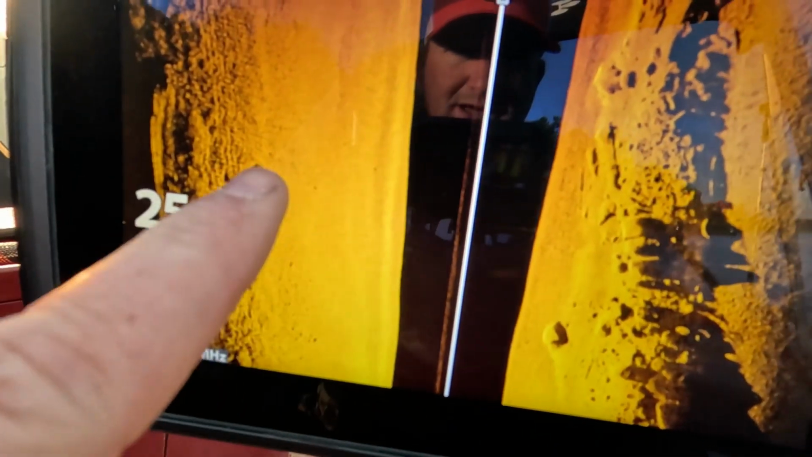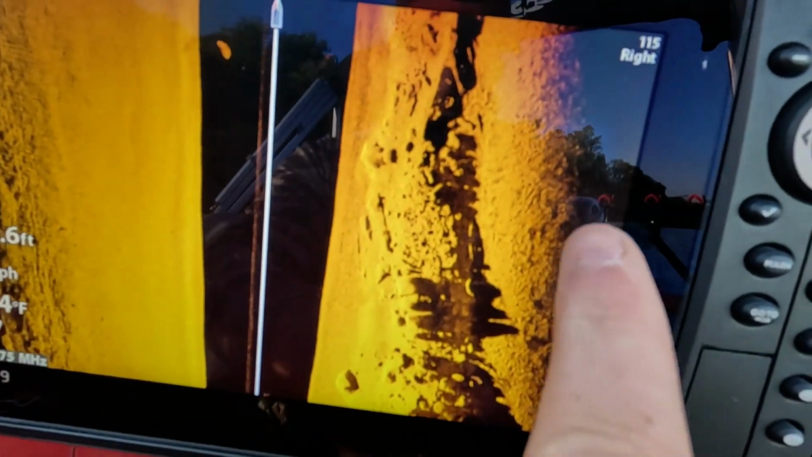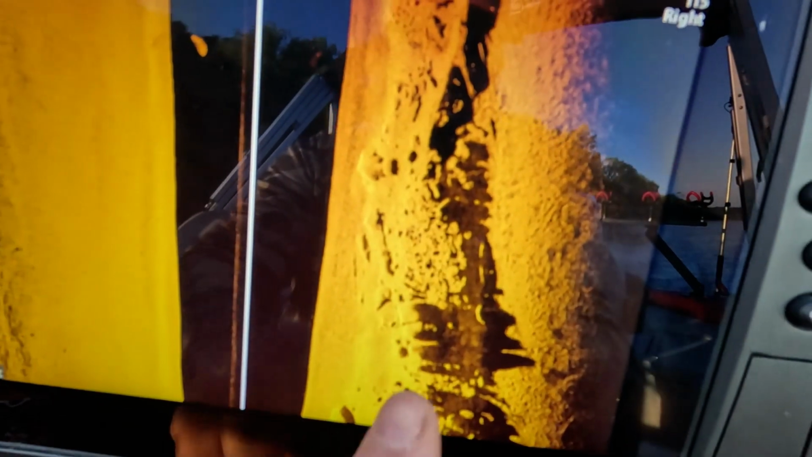You can see smooth bank towards the bank, smooth out here towards the center, but just a big rock pile on the rock ledge. Got some fish that are hanging right there on the edge of it. Just a lot of cover and structure right in there. Got some wood tied up in there as well.